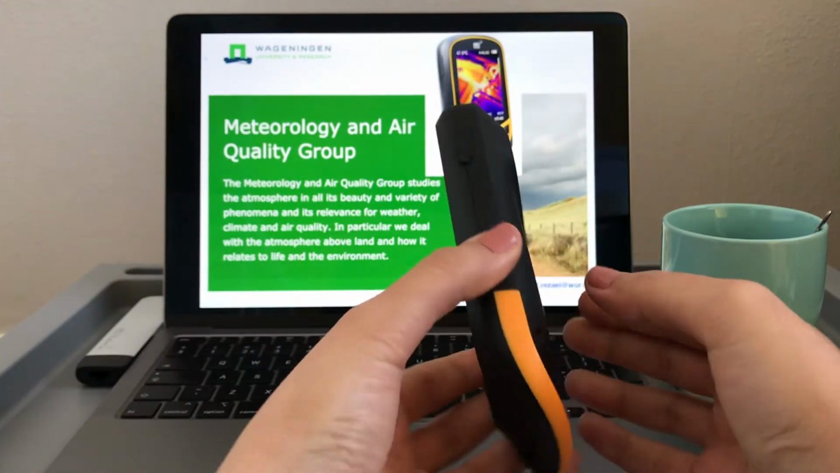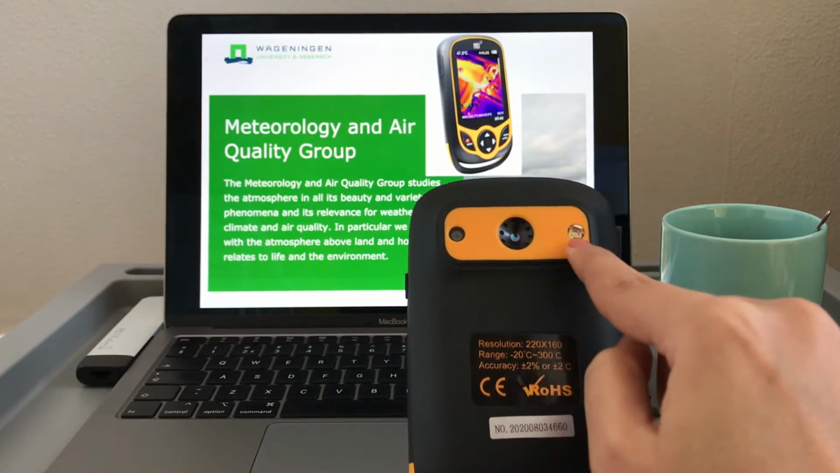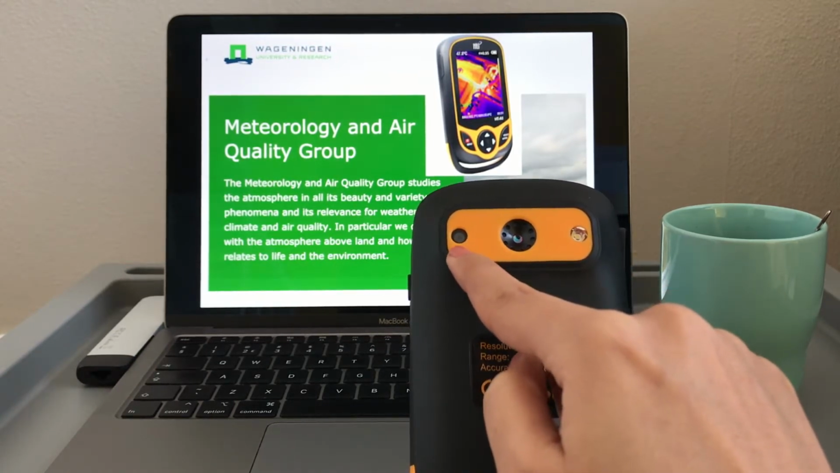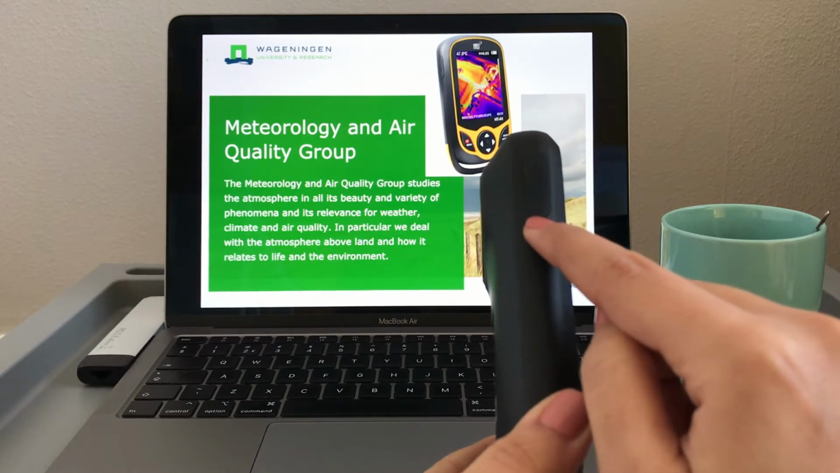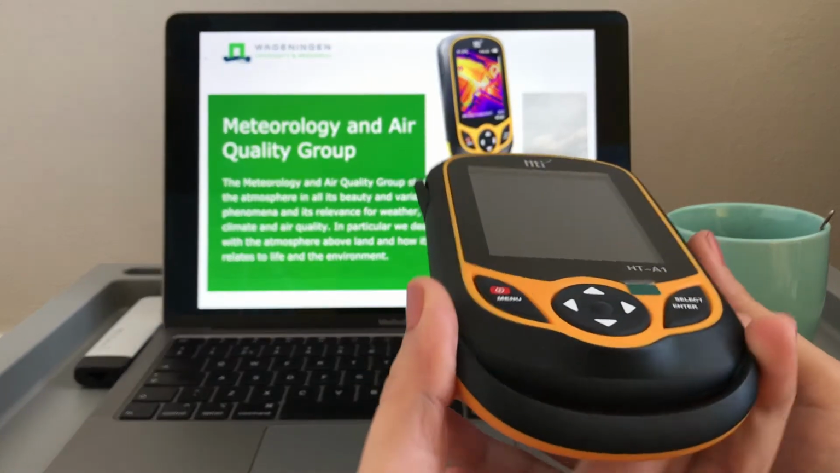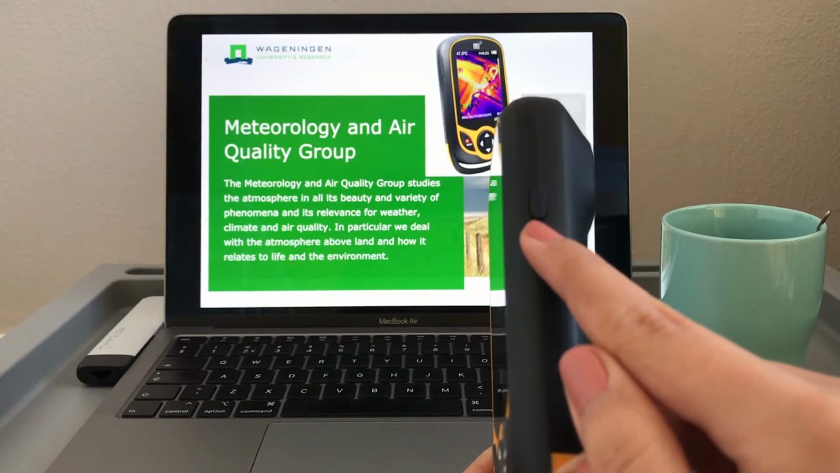On the back side of the instrument, you can find the infrared imaging sensor in the middle, the LED lighting lamp on the right, and the visible light camera on the left-hand side. On the side of the instrument, you can find the micro USB port where you can extract the images from the instrument to your PC, for example. On the other side of the instrument, you can find the capture key.